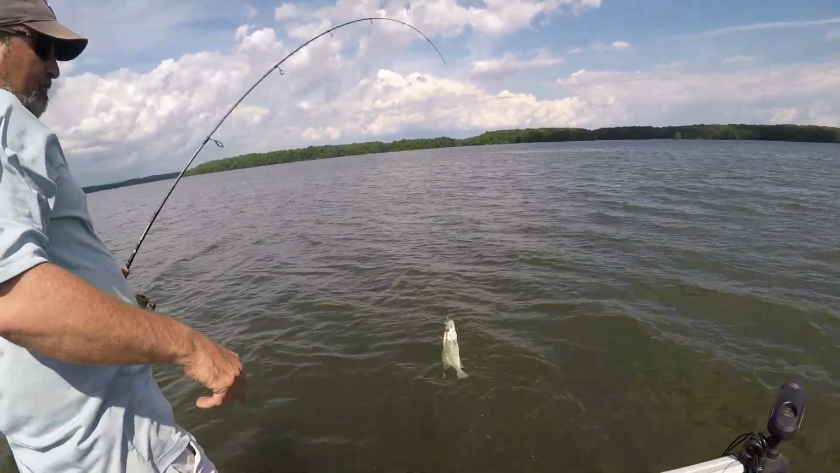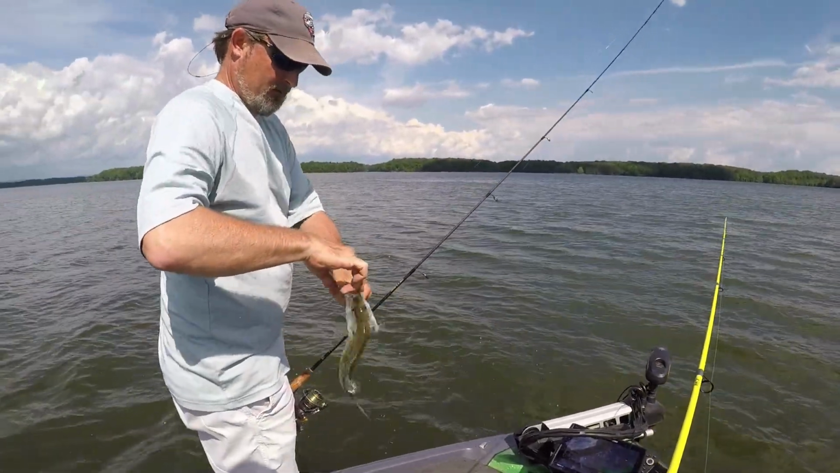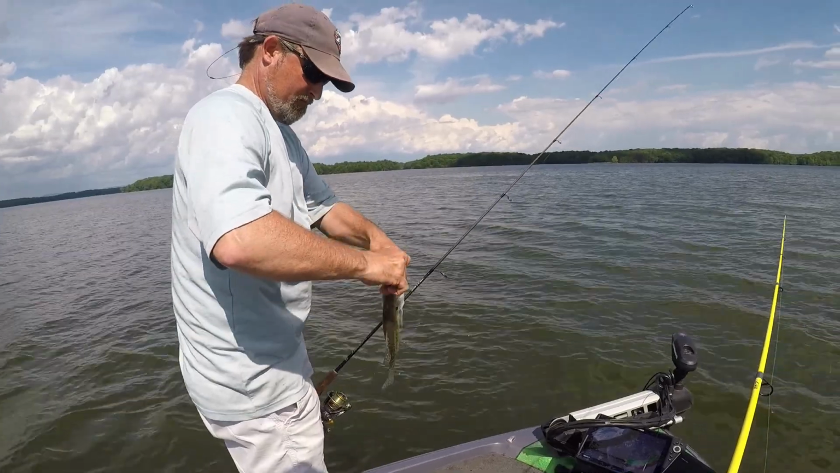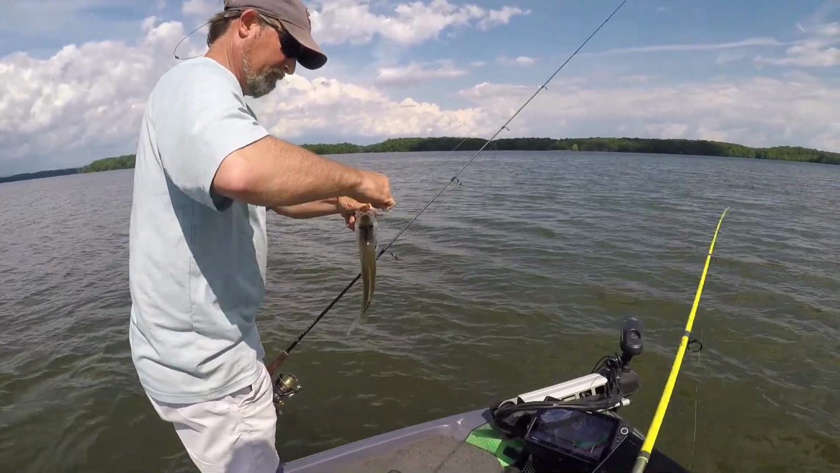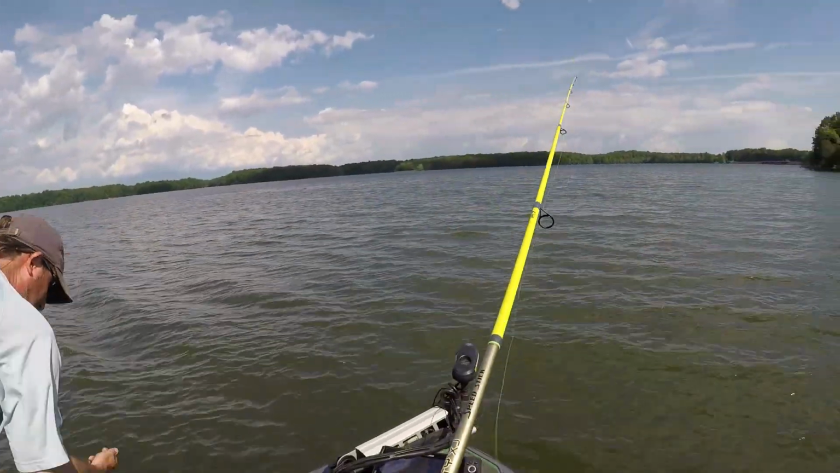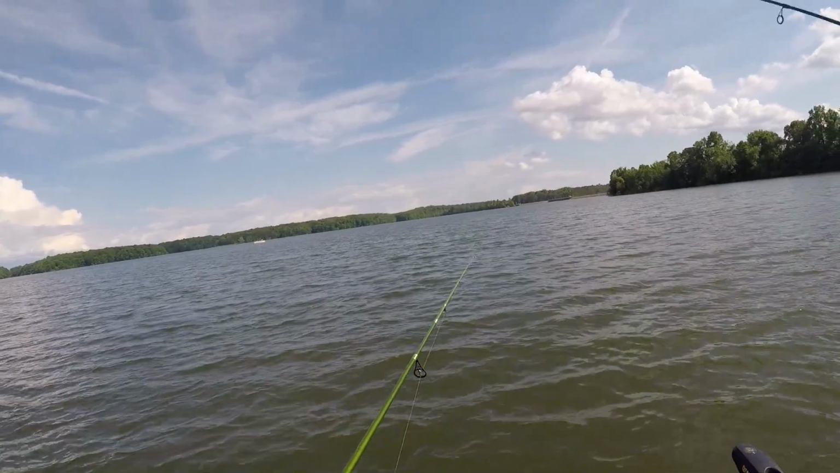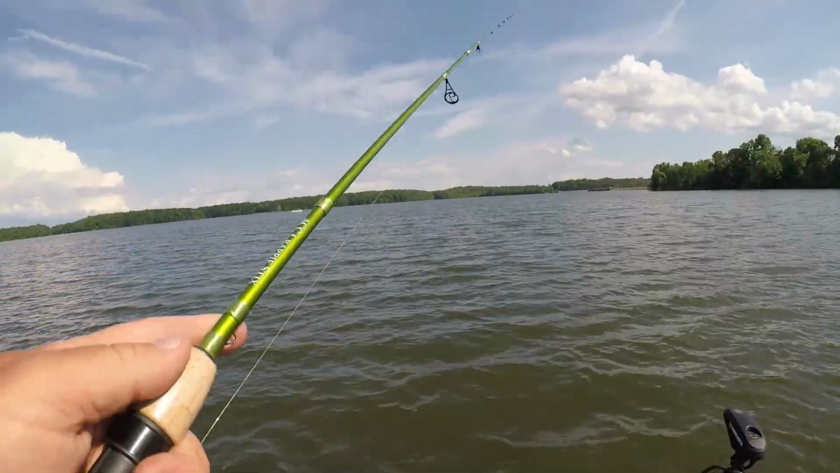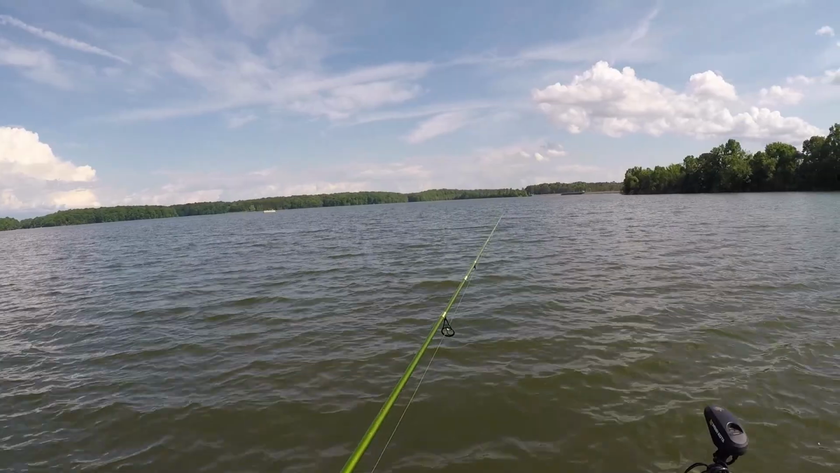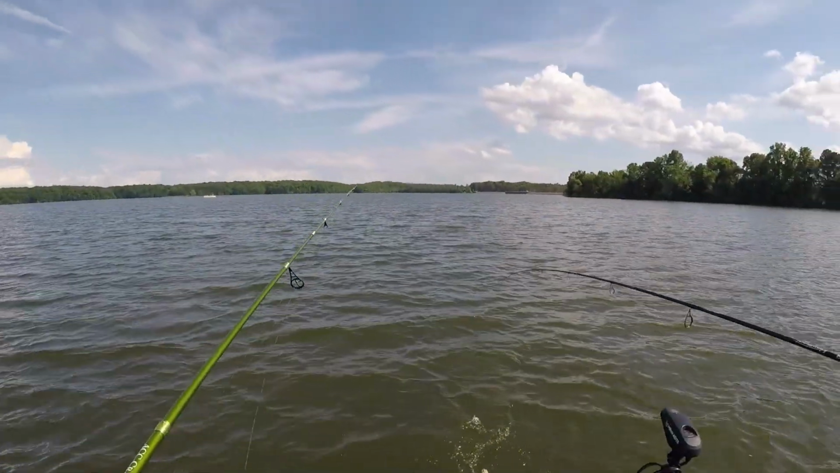Yeah, another boxer. Oh, I missed mine. I just had a hit too. Little one, but it's a crappie. I just had a hit.